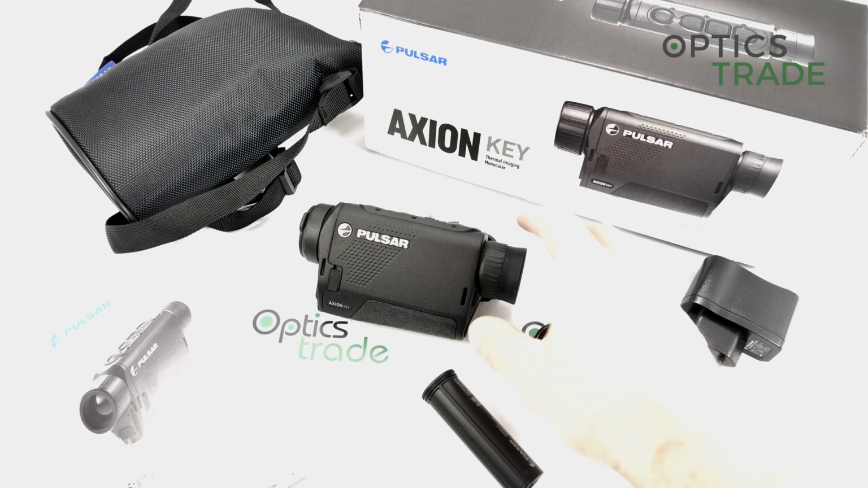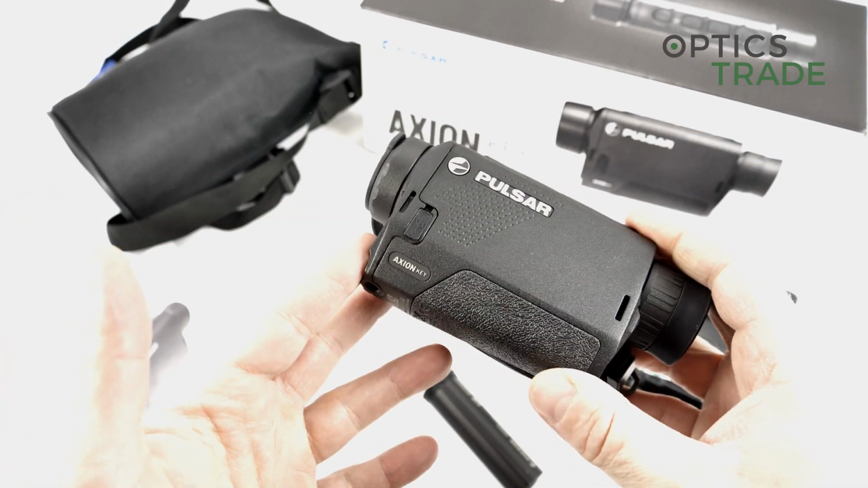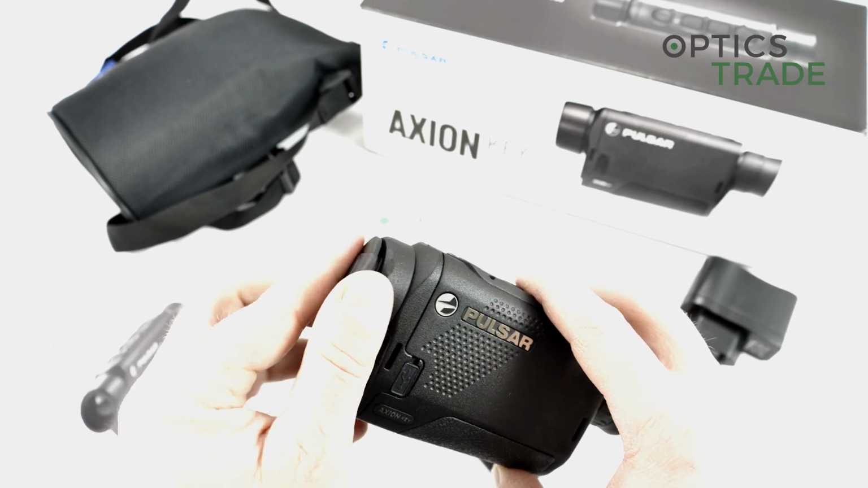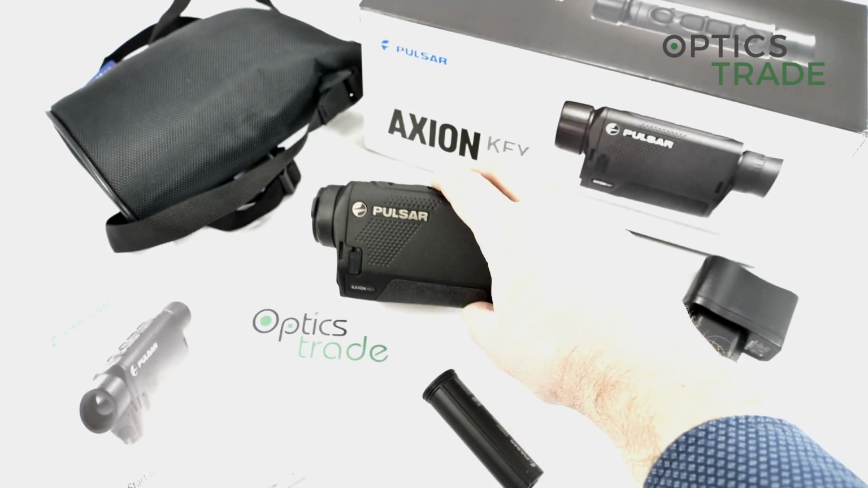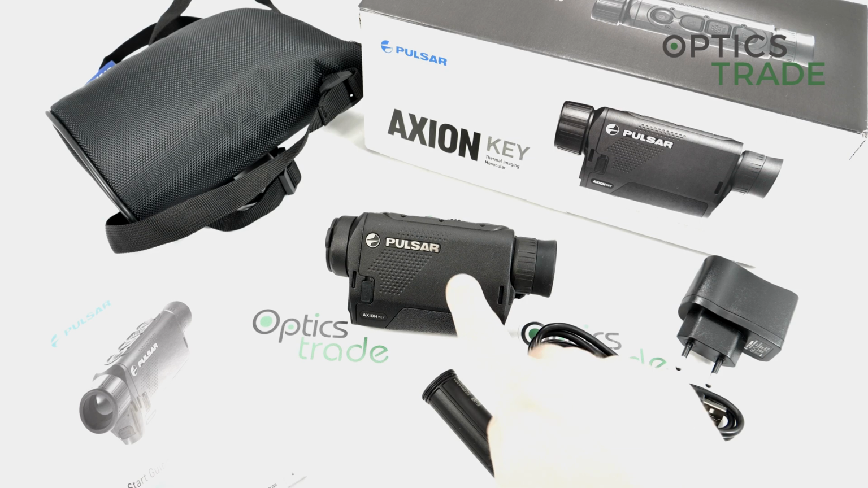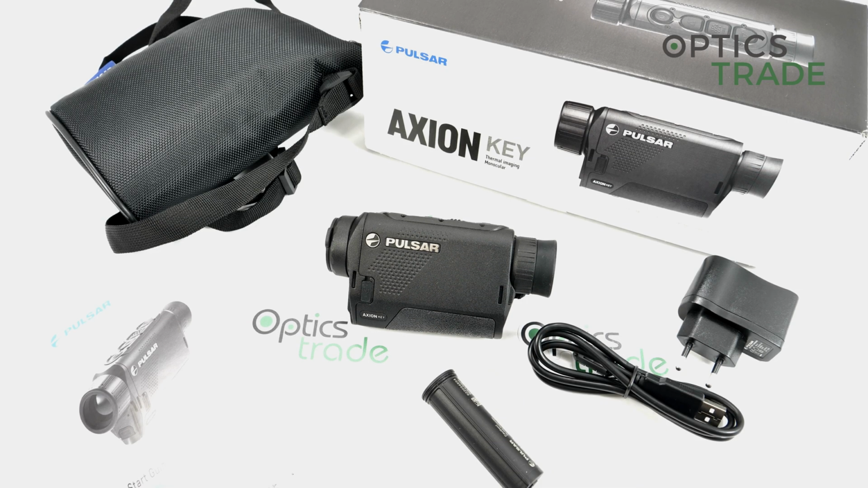As you probably know, the whole family of Axions was first introduced at SHOT Show in 2019, so in January, almost 1 year ago. And at the moment of introduction, at the beginning, there were only 3 models. So the Axion Key XM30, the bigger brother of this model, then the normal Axion XM30 and the Axion XM38. I think you got confused a little bit now because the only difference is the key in the whole name.